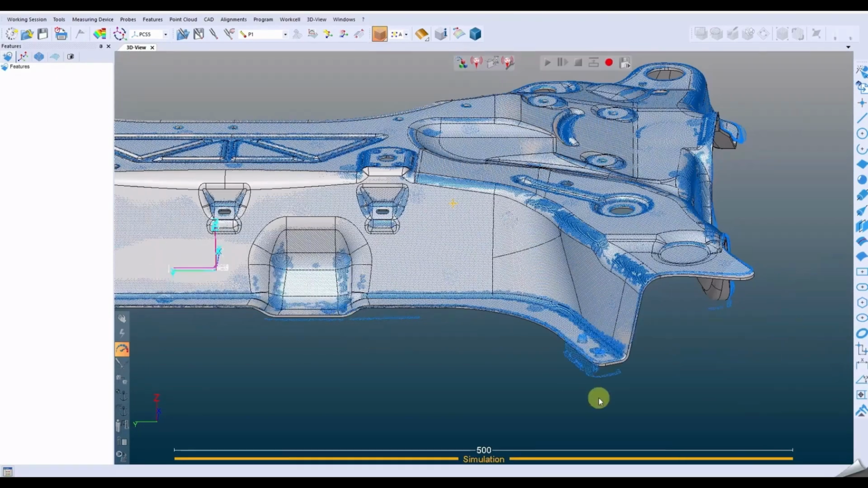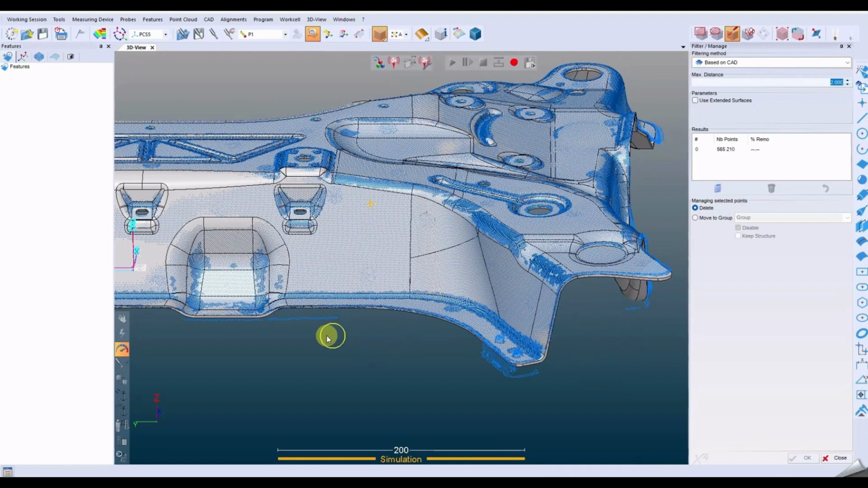Outliers? They happen. That's why we offer a full suite of filtering tools, manual or automatic, to clean up your scan. The result? A crisp, accurate point cloud ready for inspection.